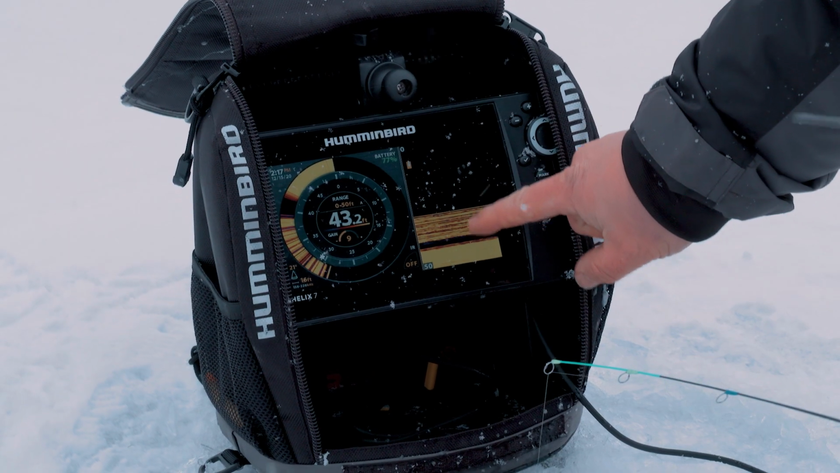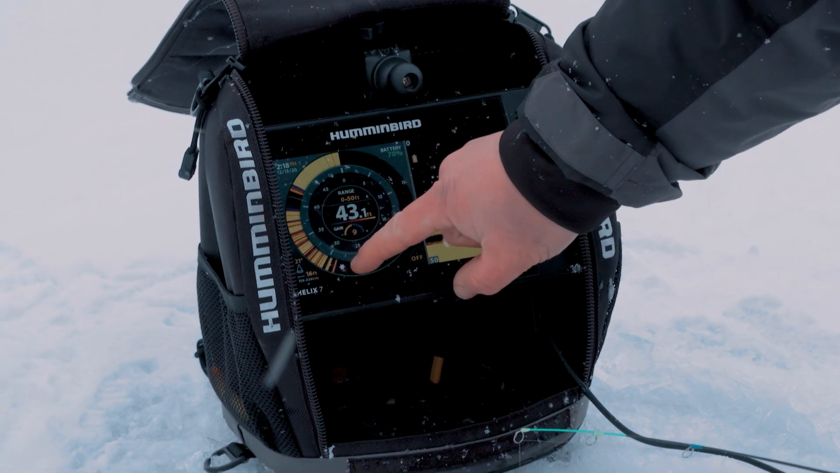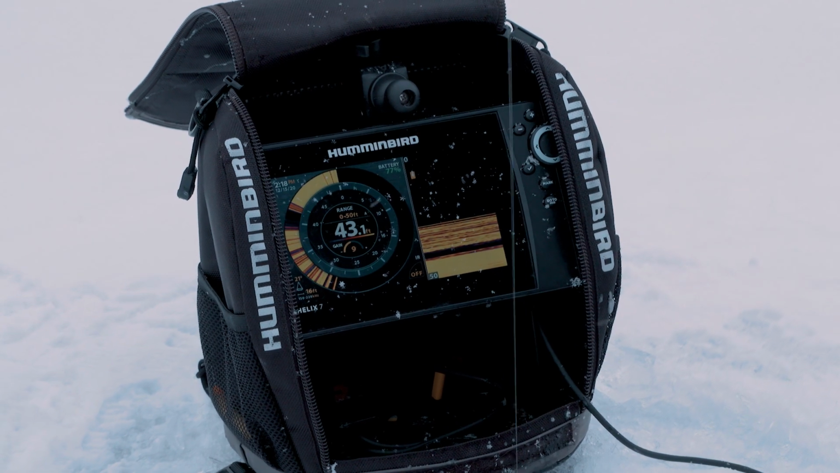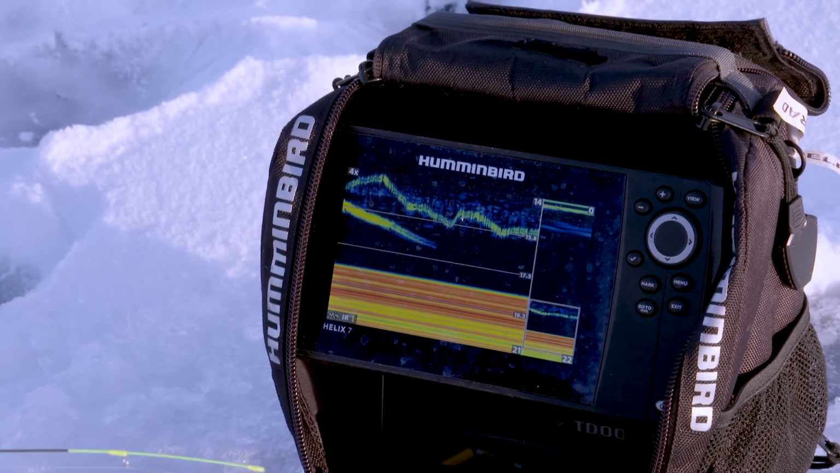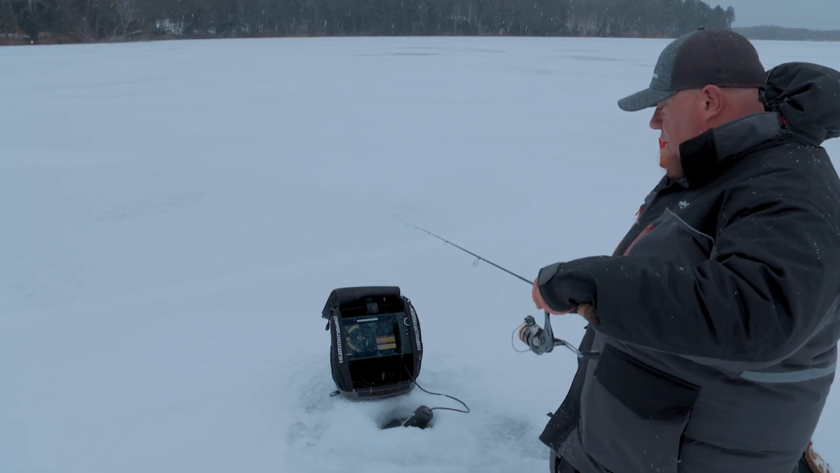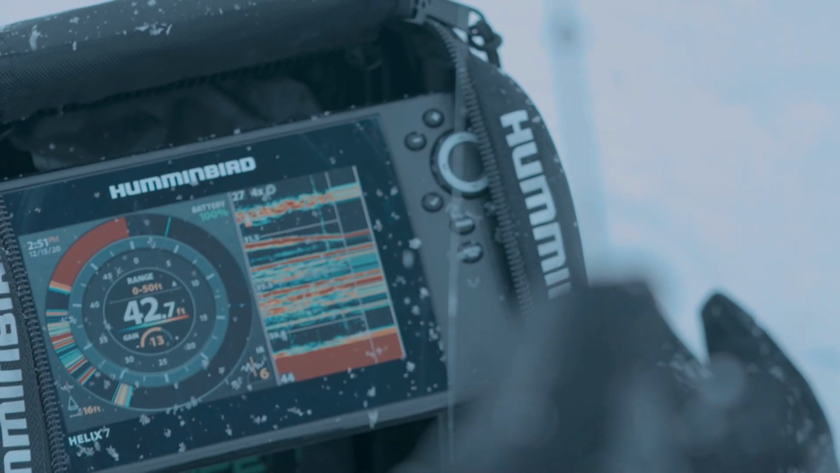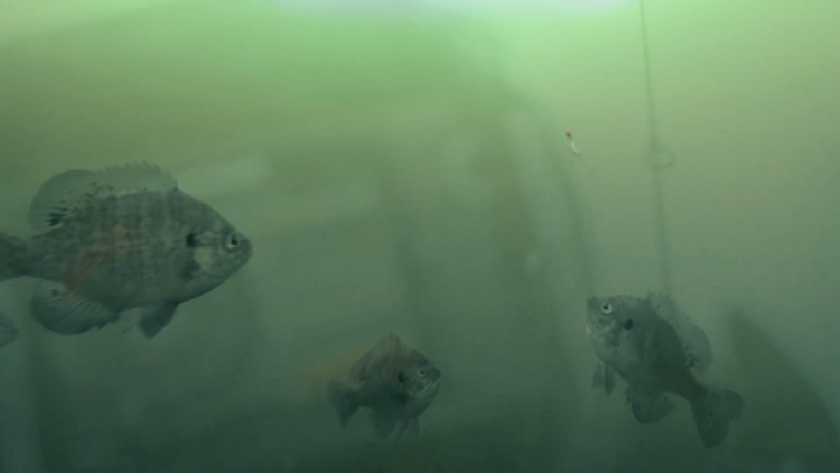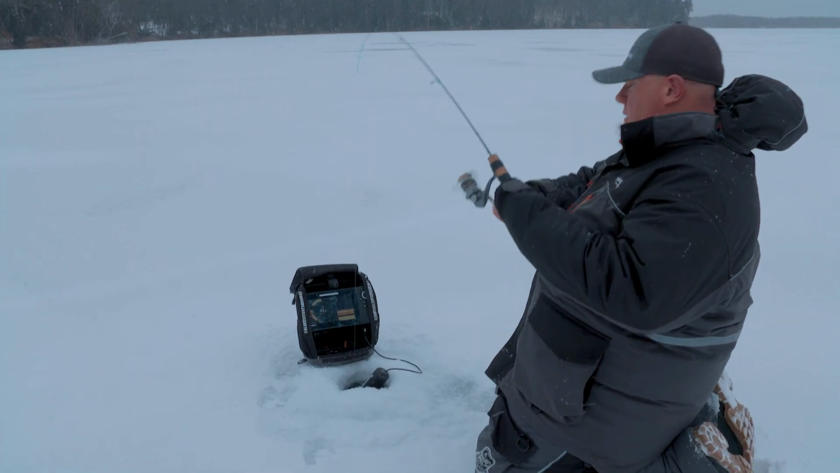So the beauty about Helix units is you can contort the screen any way you want. If you're a flasher guy and you want a large flasher, you can have that. If you're a 2D guy like myself, you can have 2D zoom and then 2D history right in line with each other, or you can have the screen set up like I have it right now, where you got your traditional flasher dial and you have your 2D. So for anyone that's considering a Helix unit or comparing them, know that you can put the screen any way you want, whether you're a flasher guy, a 2D guy, however you want to read the underwater world below you, you can do that with any Helix ice unit. There we go.